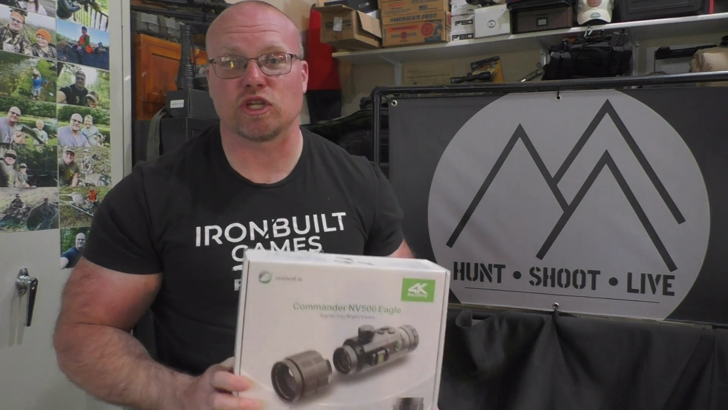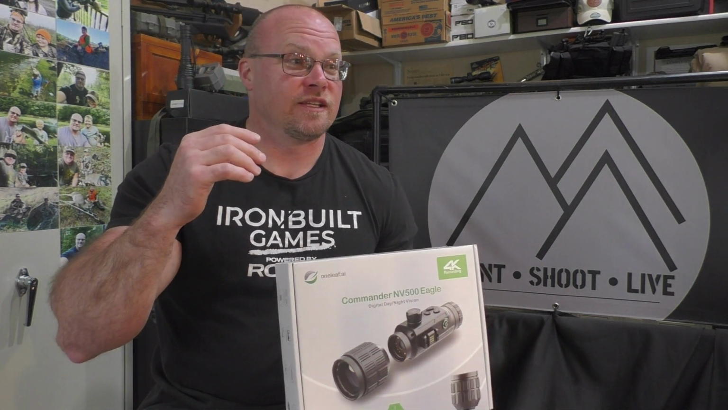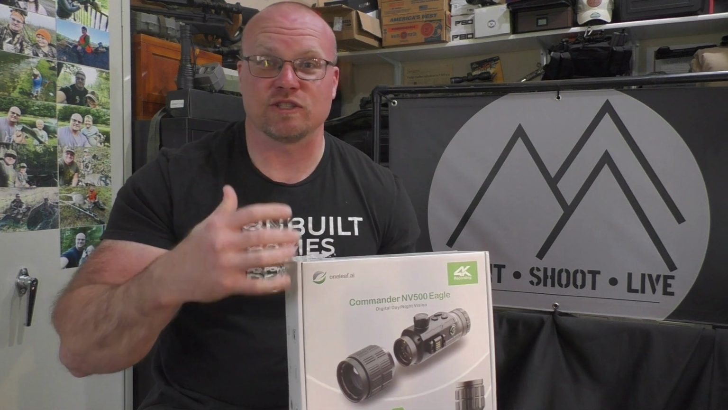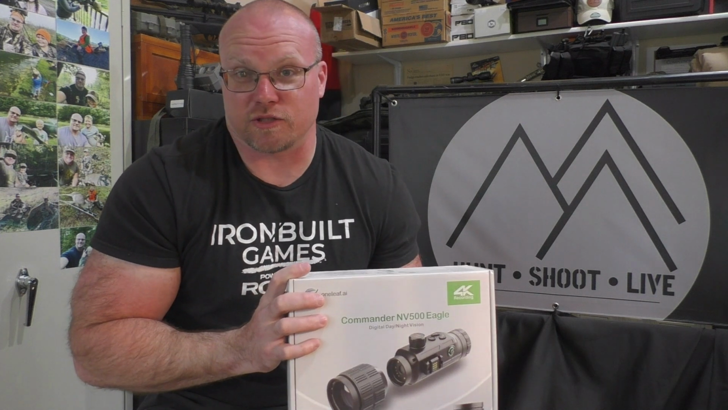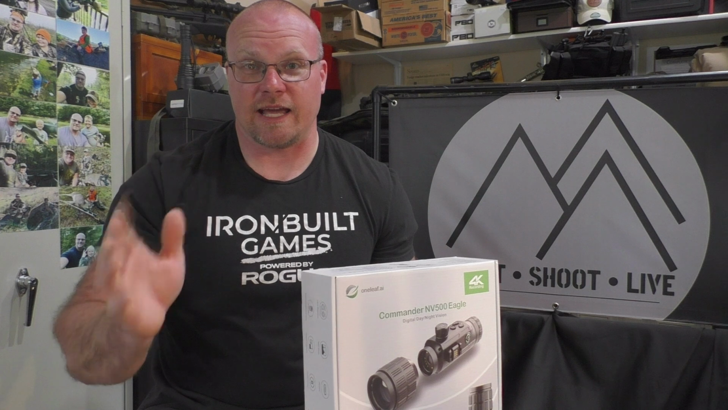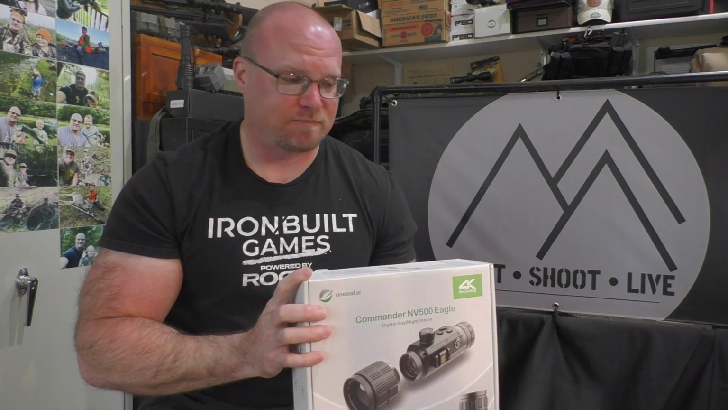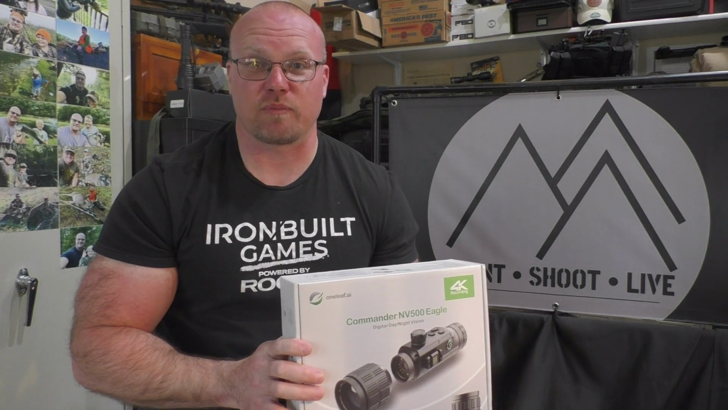That was such a huge step up in quality. The make of it is so much better than the design for the NV100. Obviously, it costs more, but that one won me over. That one was excellent. It's on one of my rifles right now. Excellent, excellent, excellent night vision product for that price.